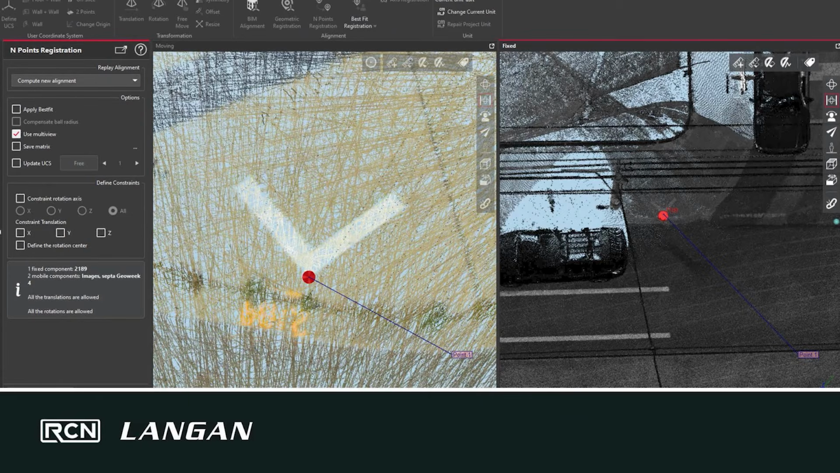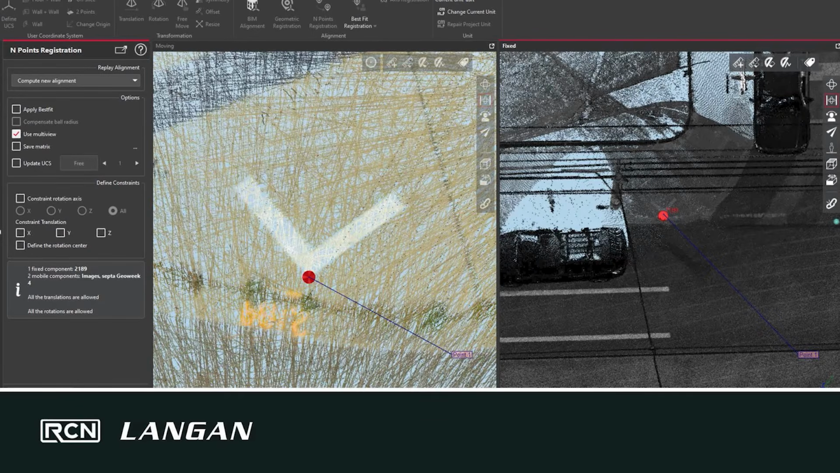So now we're into 3DR. If anyone's not familiar with 3DR, I have a little video at the end that I can show you. It's a great program. Leica's got a booth down there. You guys could check it out. So you can see I have the two clouds now, and we're going to do what is called an endpoint registration.